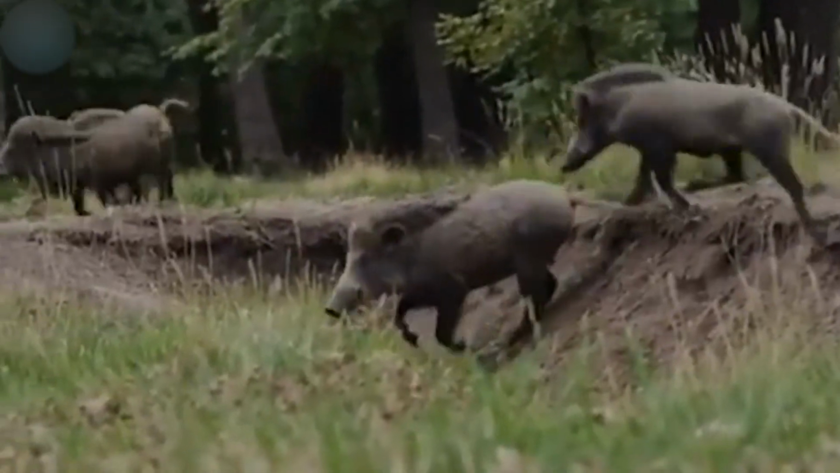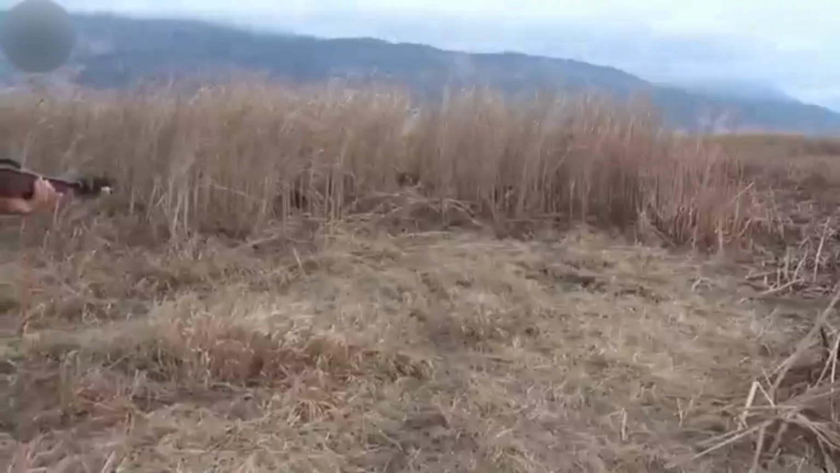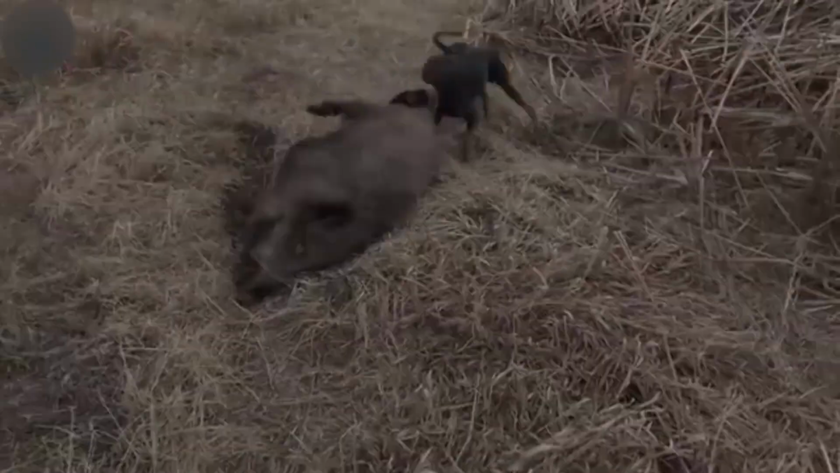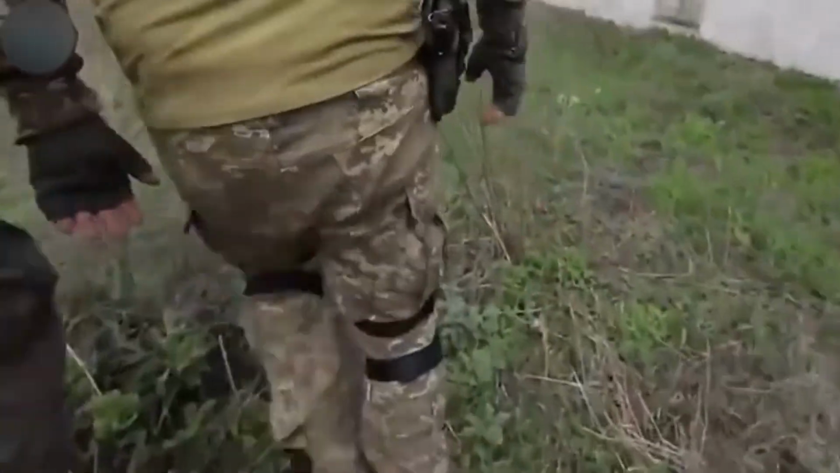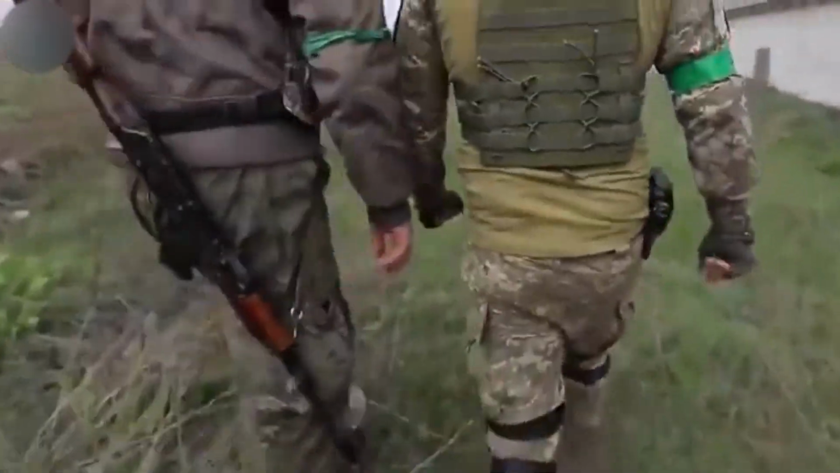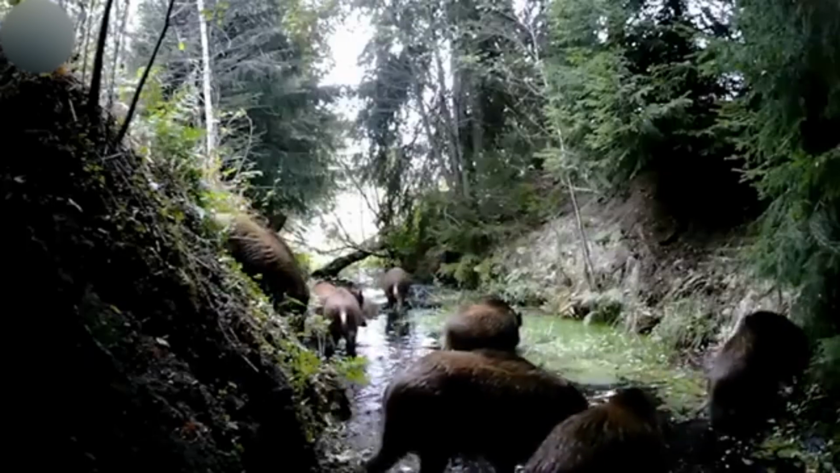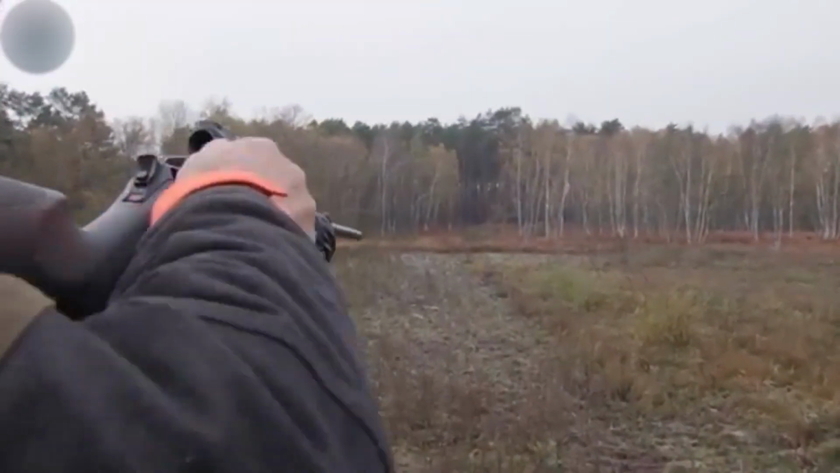From a high vantage point overlooking the valley, we spotted another herd, more than 10 strong, charging through the open at full speed. Shots rang out, taking down several, but fresh groups kept pouring in. Charging straight after them wasn't getting the job done, so we adapted. Splitting into smaller teams, we positioned ourselves in a wide net. The ambush worked like clockwork. No target made it past us.